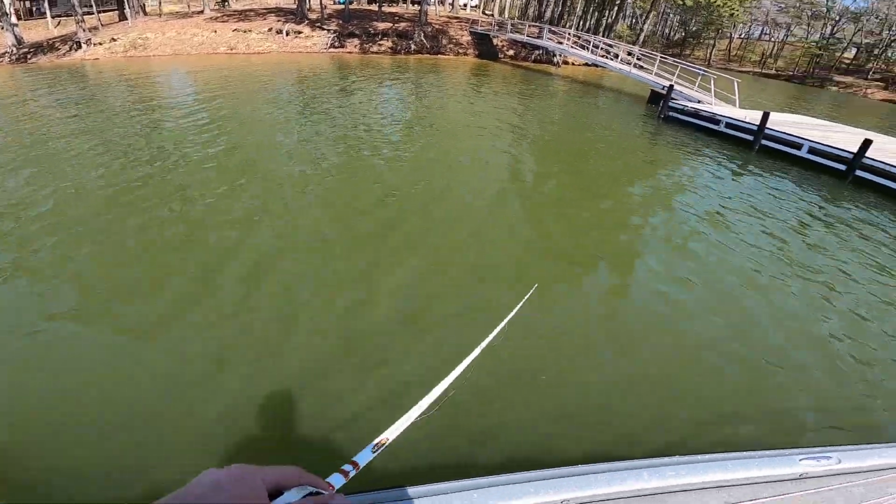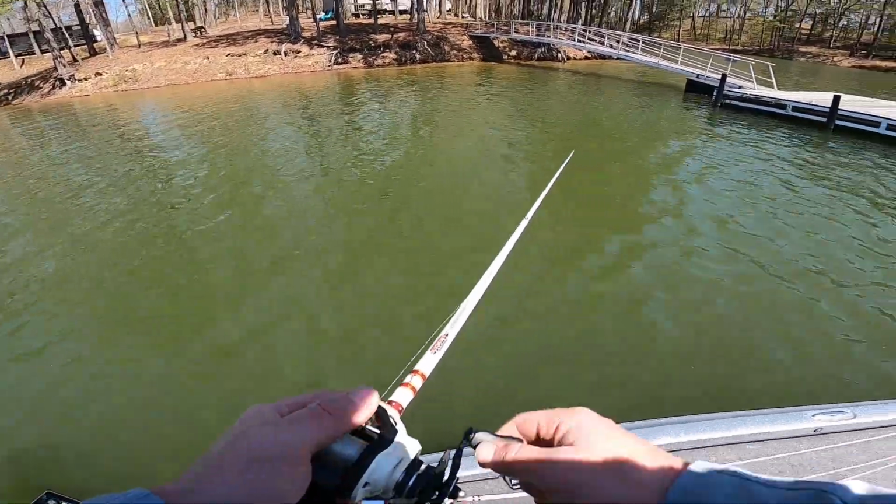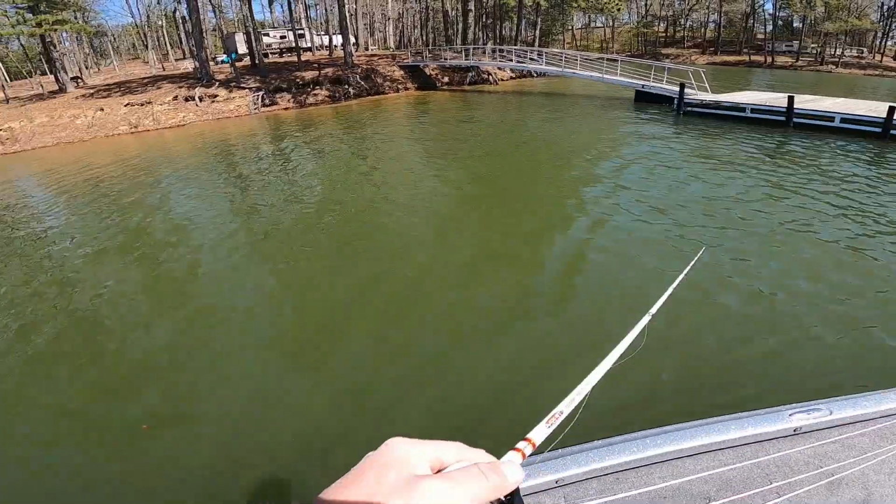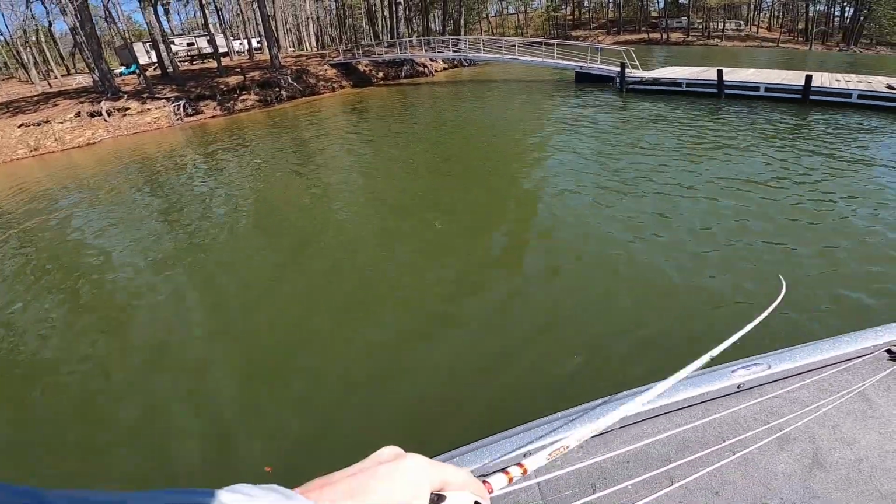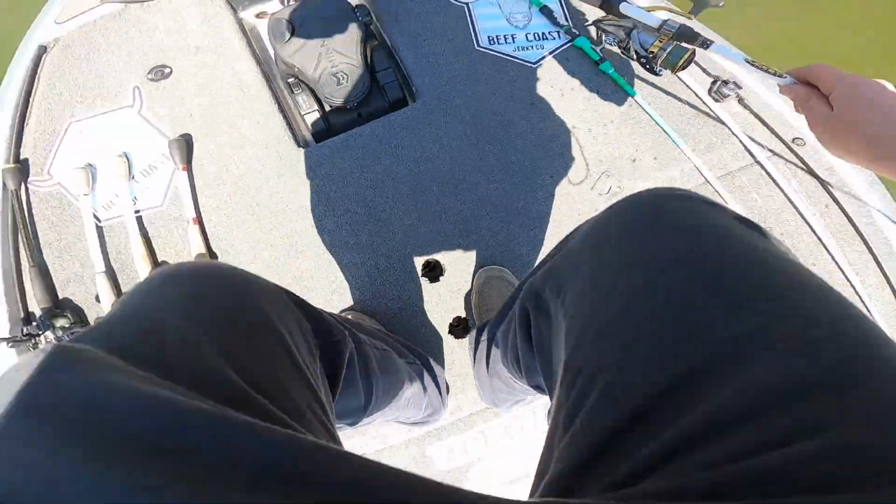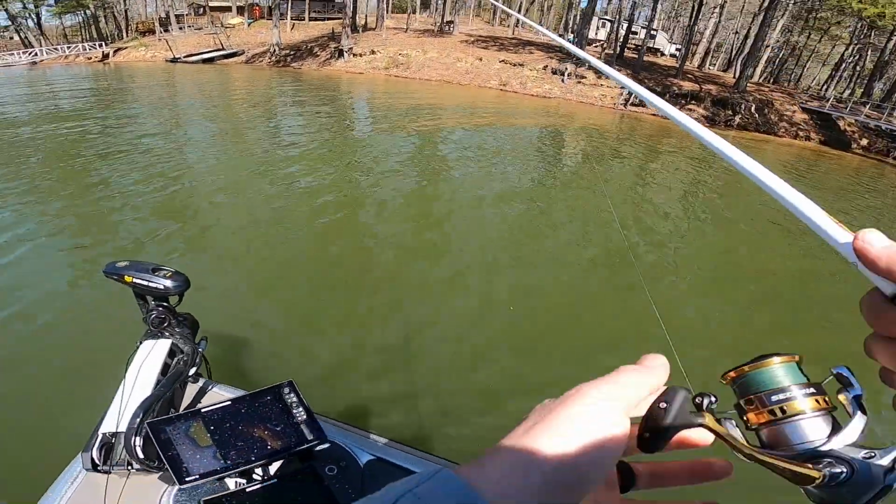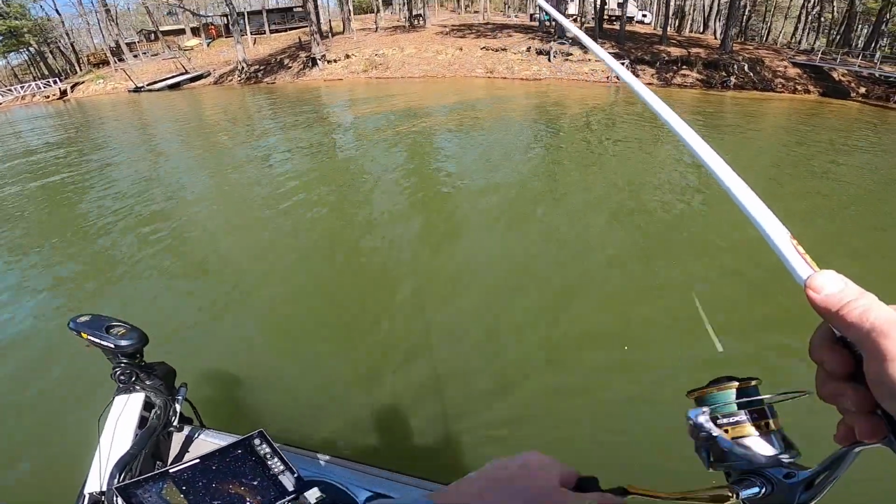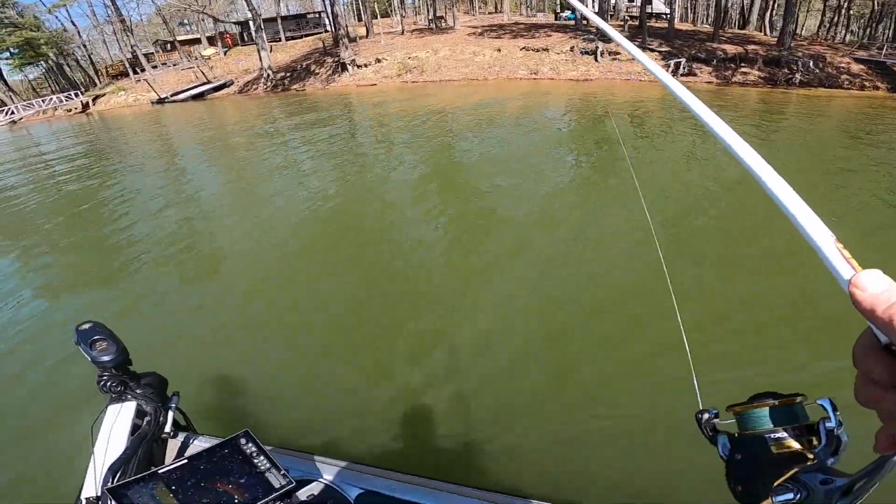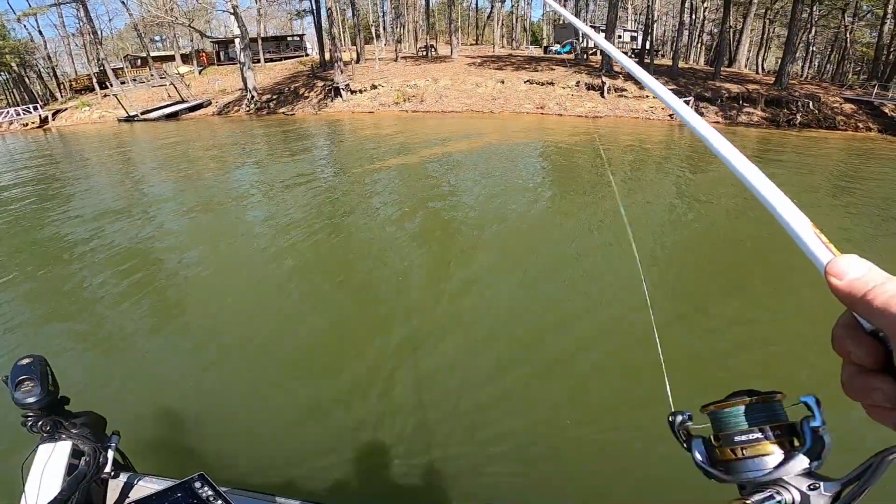I definitely thought they were going to be further along in the spawn, but it looks like as of now, I've fished a lot of shallow areas and they're just not there. I think it's late, even as crazy as it sounds with all this warm weather we've had. I thought it was going to be early. The water's been up for a while, but these fish are still hesitant to pull up. And there was a full moon two nights ago, so definitely not what I was expecting. But by the time of my tournament next week, it should be jam up shallow.